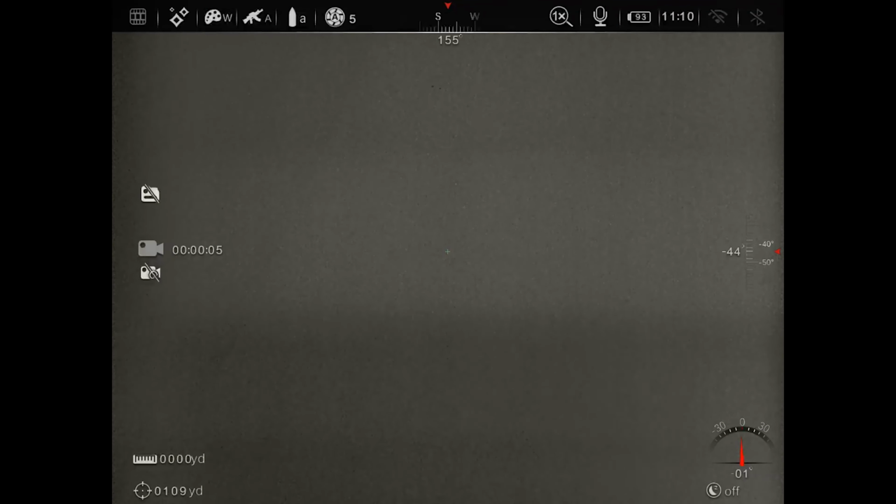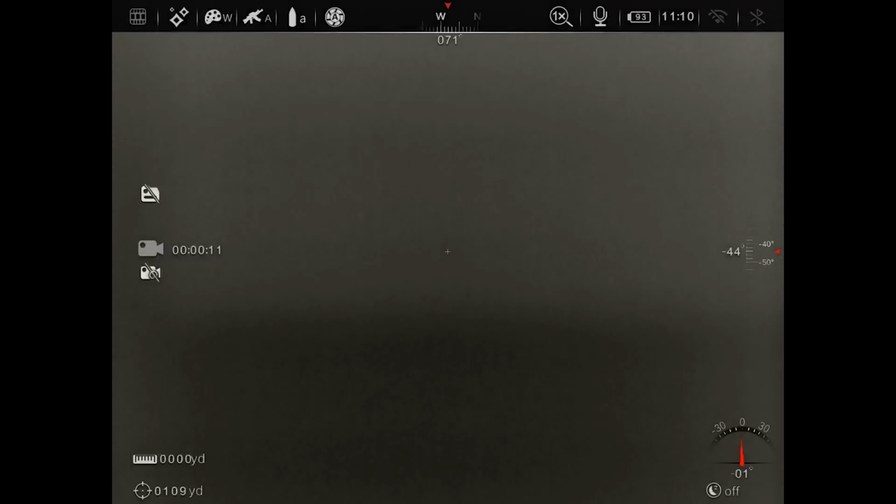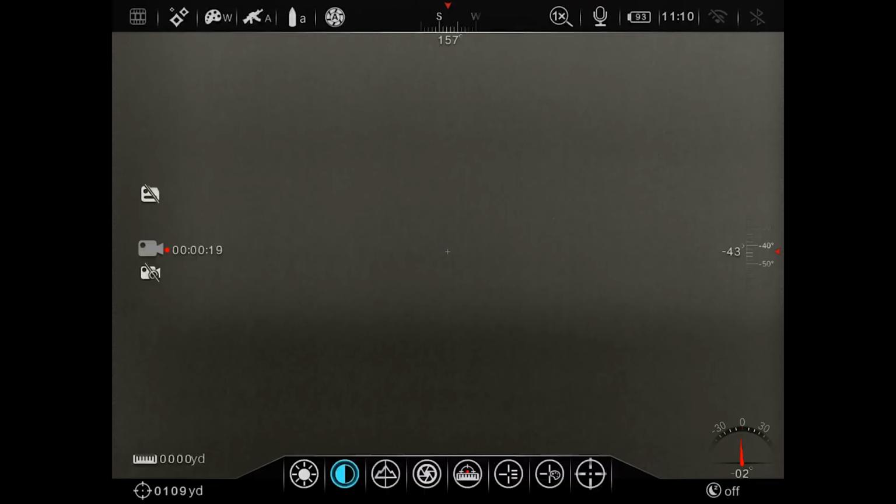Alright guys, I'm going to walk you through some of these functions, menu buttons here. I'm going to be using mainly the rotary dial, the encoder on top, the round knob on top of the scope, just in front of your 4 buttons. So when you quick press, this is your short menu.